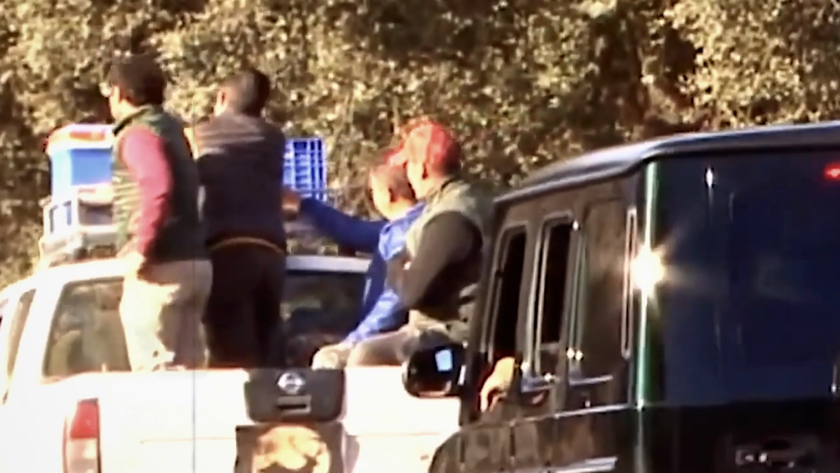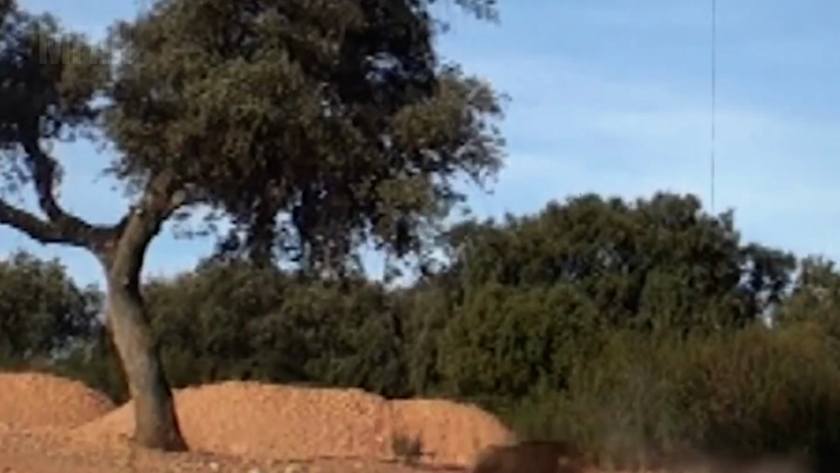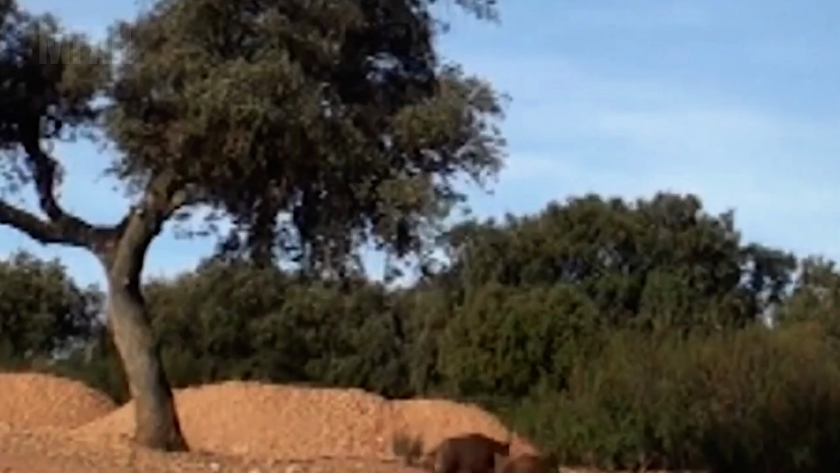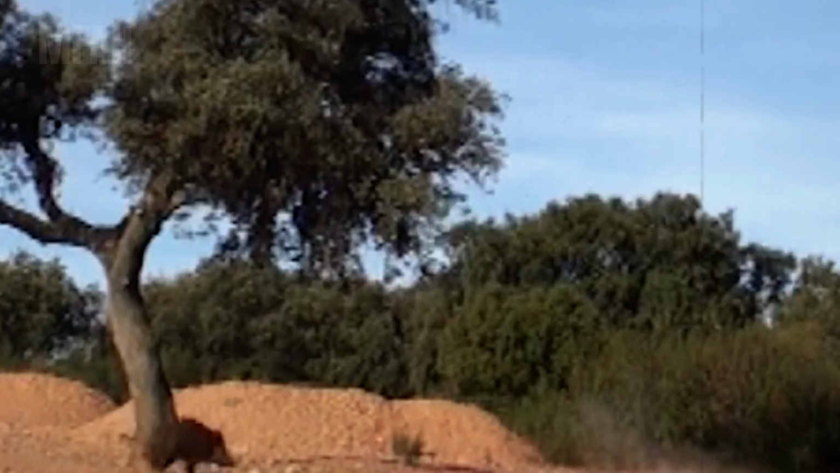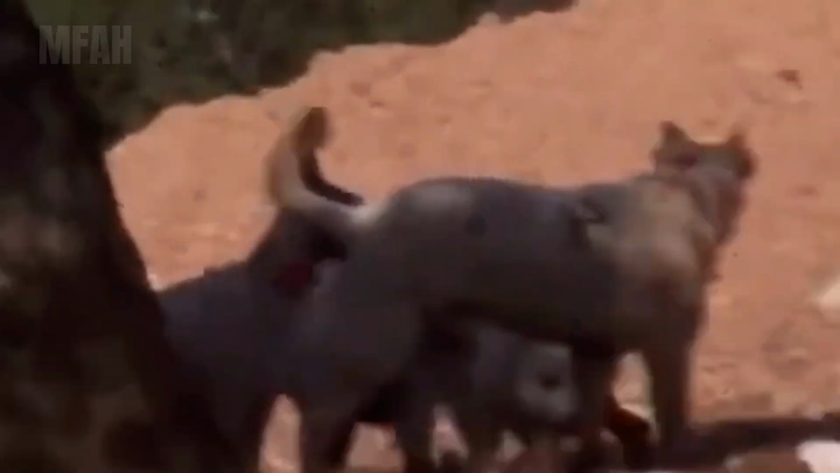We regrouped at the top of the hill, the perfect vantage point to scan the entire area. We split into 3 teams, circling in from different angles. Right on cue, the herd appeared. I fired twice, one boar dropped immediately, the other stumbled, panicked, and bolted straight toward my teammates, only to be taken down seconds later. The whole scene felt like a military operation. No room for mistakes, every team member moved with precision, speed, and coordination, as if we had rehearsed this 100 times before.